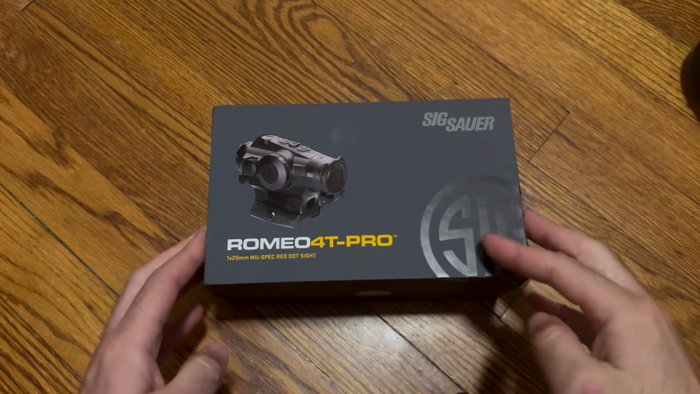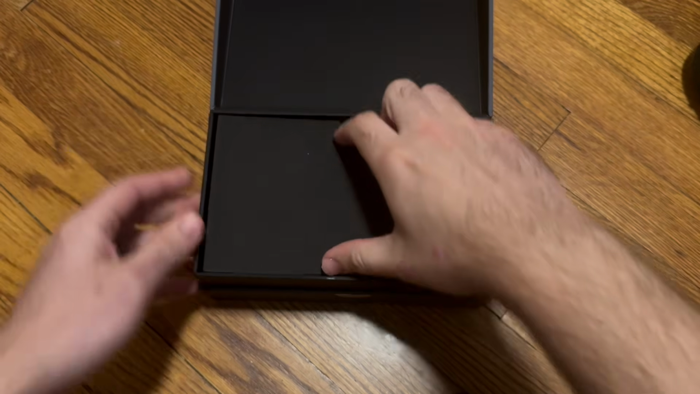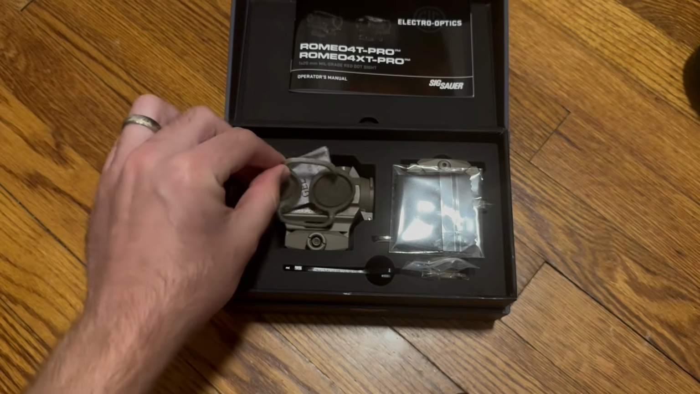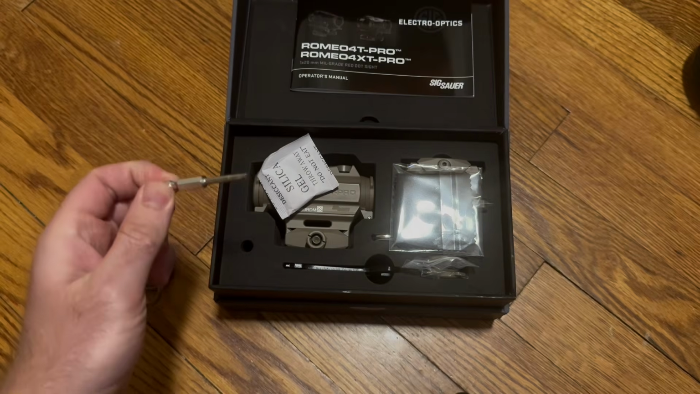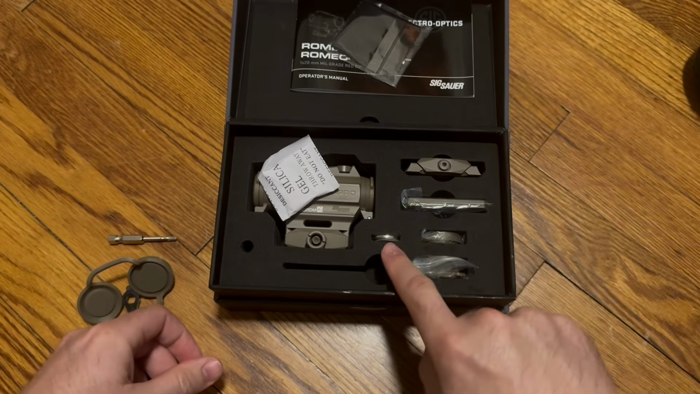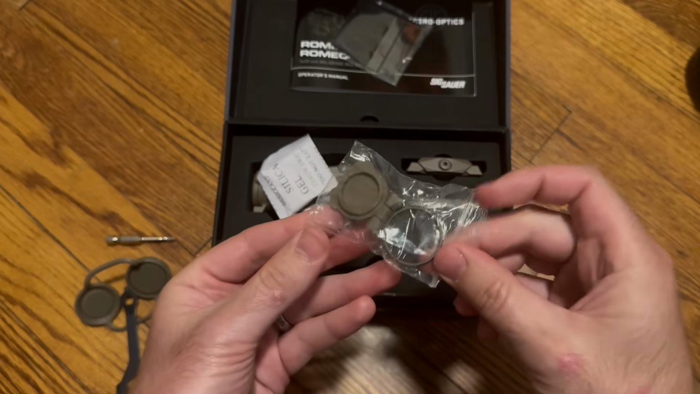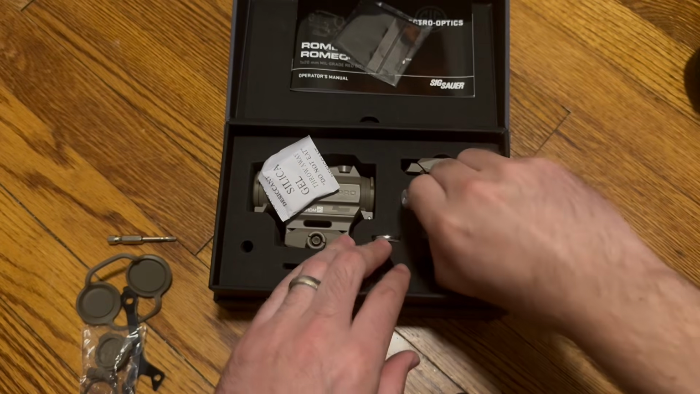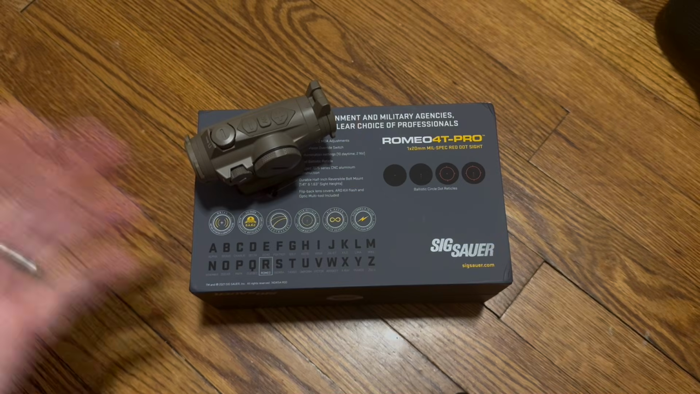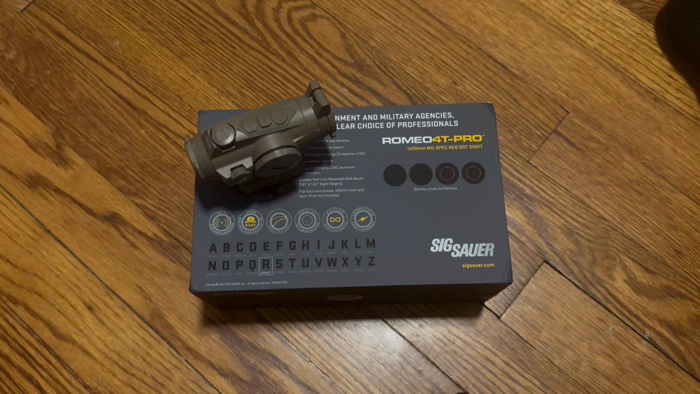In typical SIG fashion, the box is pretty nice and it comes with some goodies. Obviously a manual, bikini cover, which we will talk about in a little bit. Tool, another tool, cleaning cloth, a couple different mounts, battery, an alternative flip cap, and one of my favorites, the anti-reflective device.